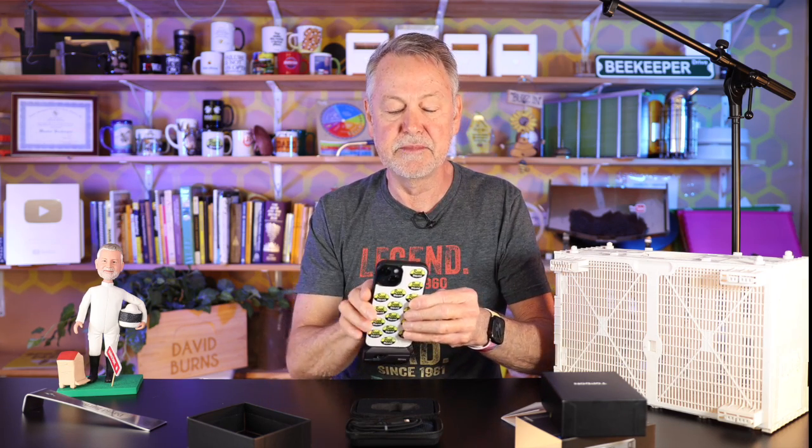Don't think it's using these cameras here. It's using the one here, so you can block it with your hand. So you have to remember when you hold it to hold it up higher. So I just really haven't found anything yet that I don't like about it.